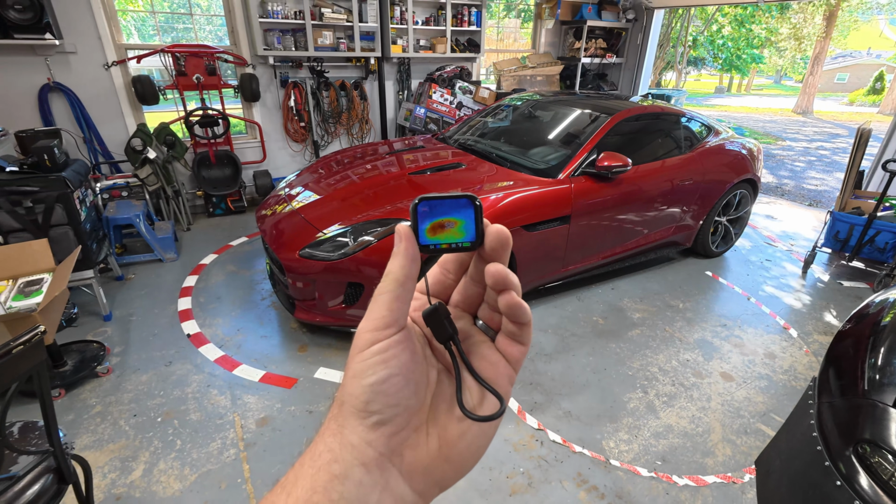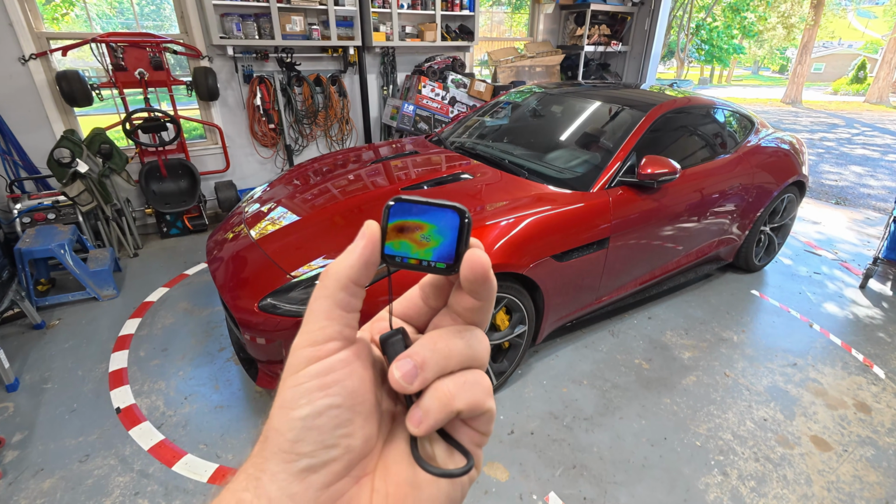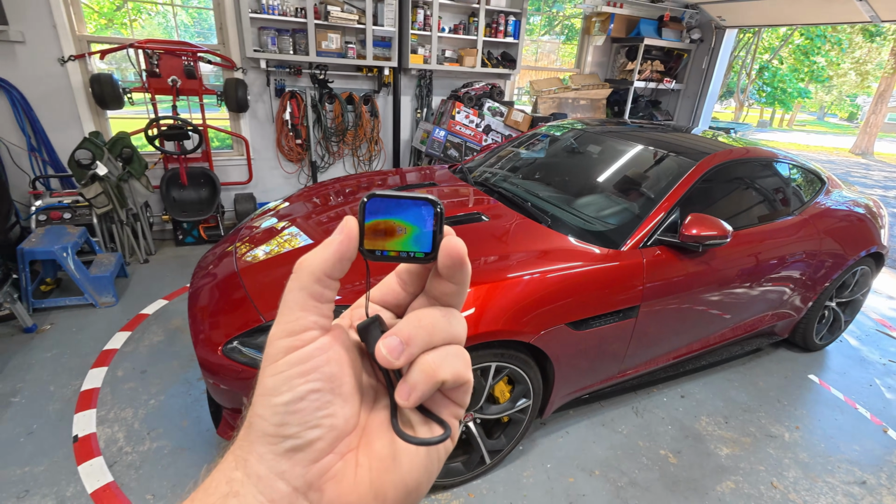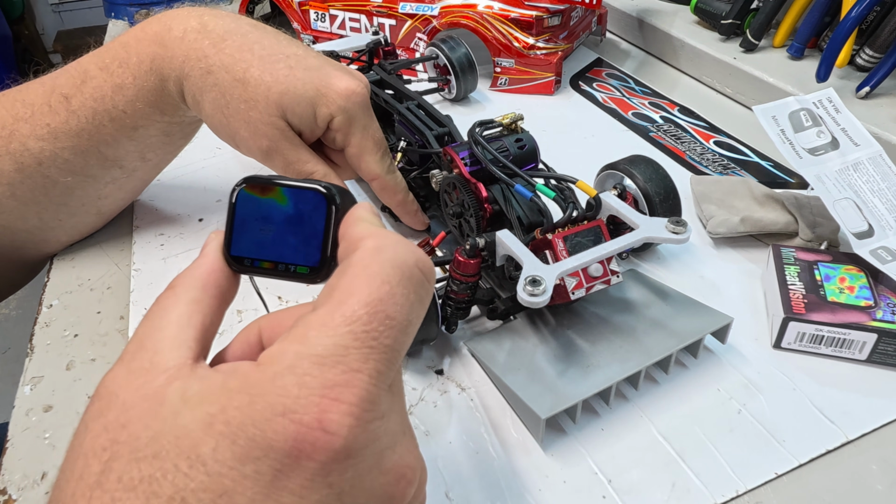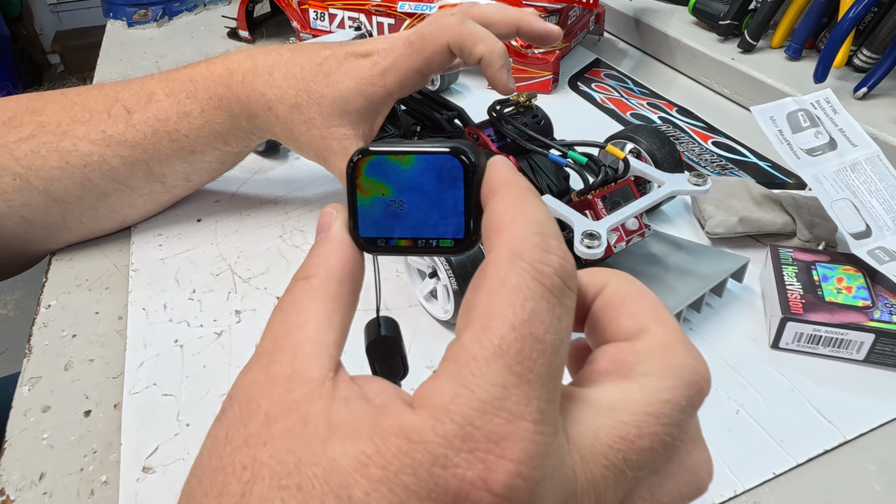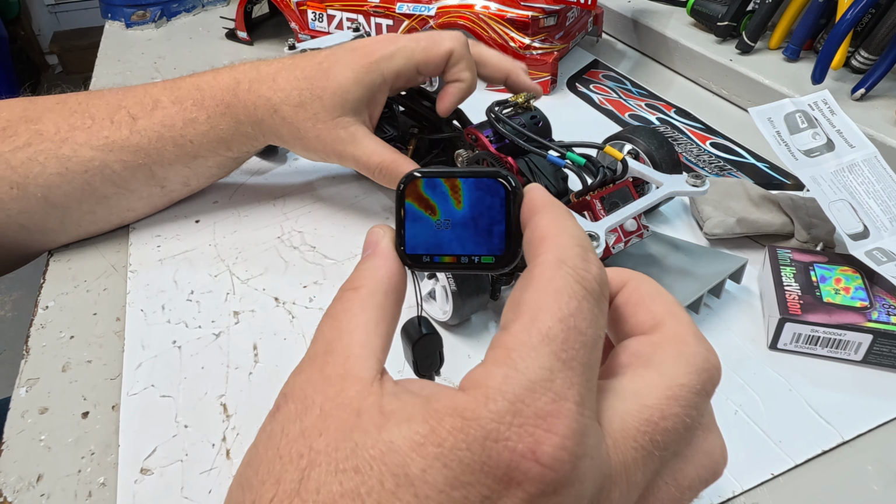So it's not a bad price, but I will say you'll probably notice one real noticeable thing with it at first, which is the image is pretty grainy. So you kind of have to know what you're looking at. I'll give you an example. When I was looking at the motor, when I was looking at the battery, sometimes you could tell that there was a warm spot there, but the image resolution on the camera was lacking a little bit, and that made it just a little tough to see exactly what I was looking at.